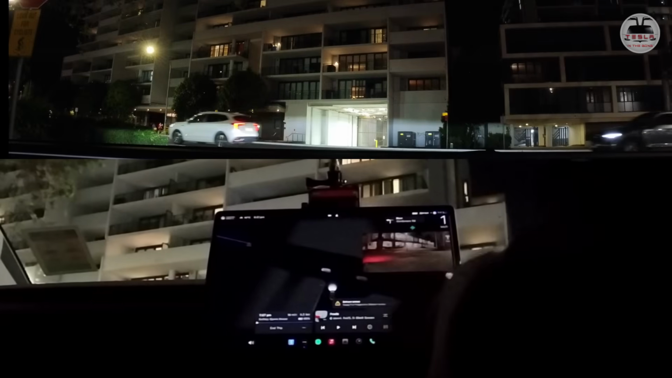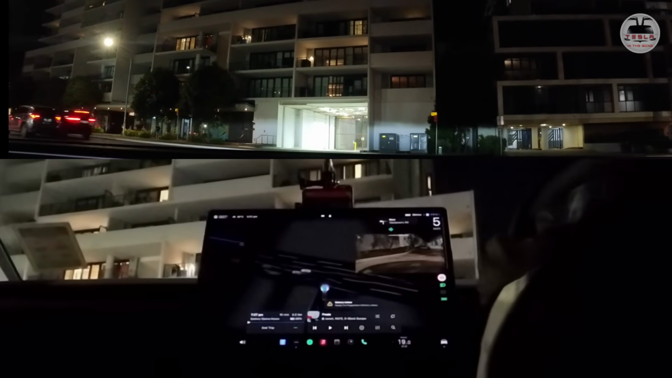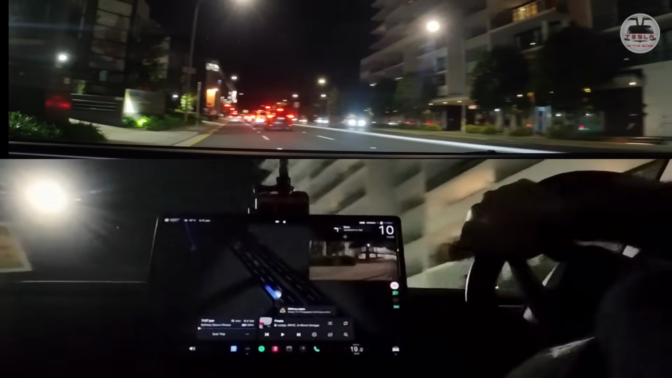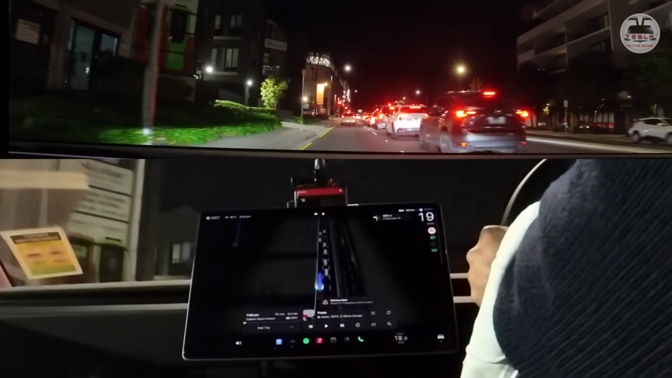Yeah, it navigated that bump perfectly. Okay, now it has to turn right. Okay, this is absolutely freaky. Oh my god. Okay, it can actually see the vehicles there. The camera's turned on. It's going to yield. Yeah, it's getting into the road. Holy cow! Far out. Oh my gosh.